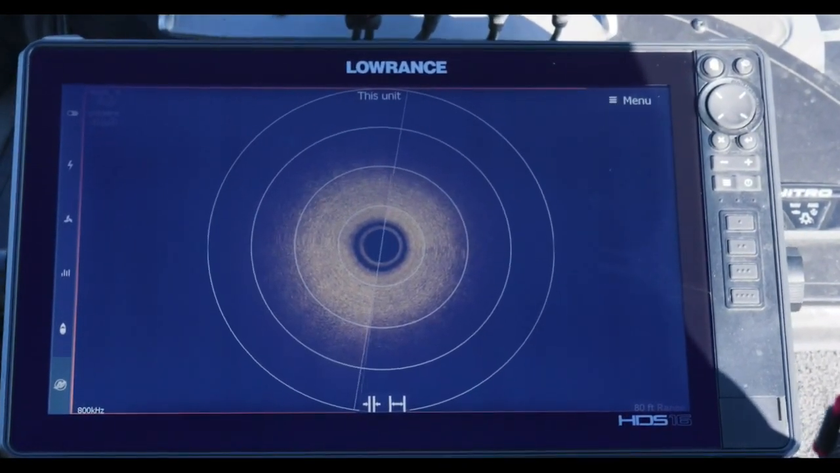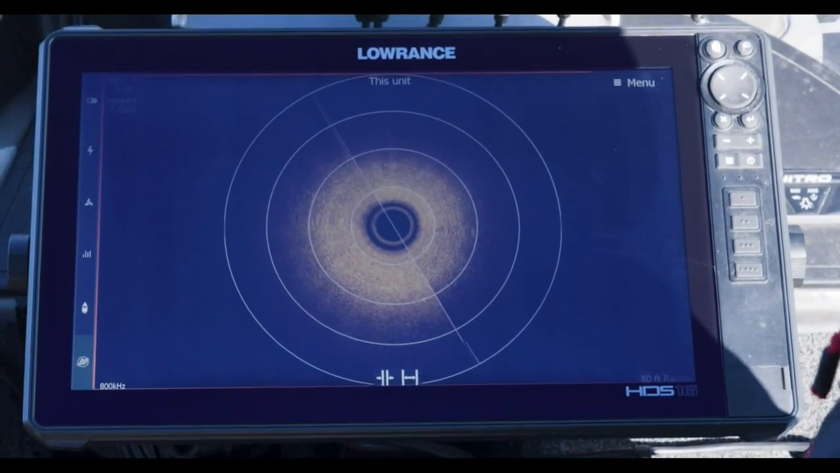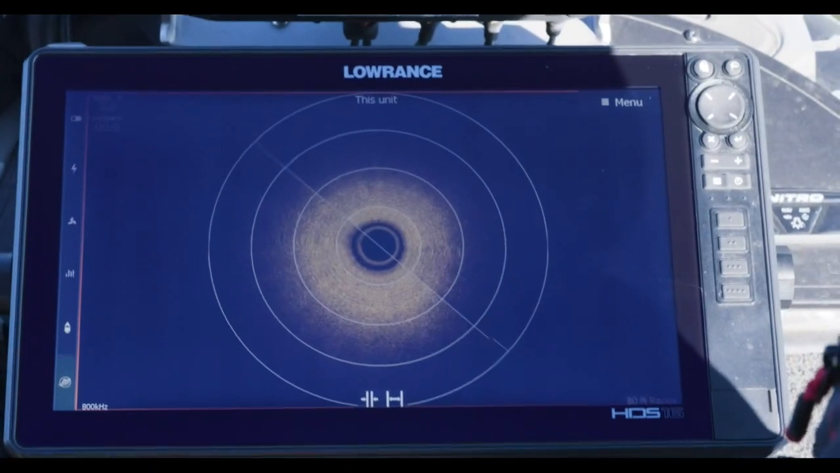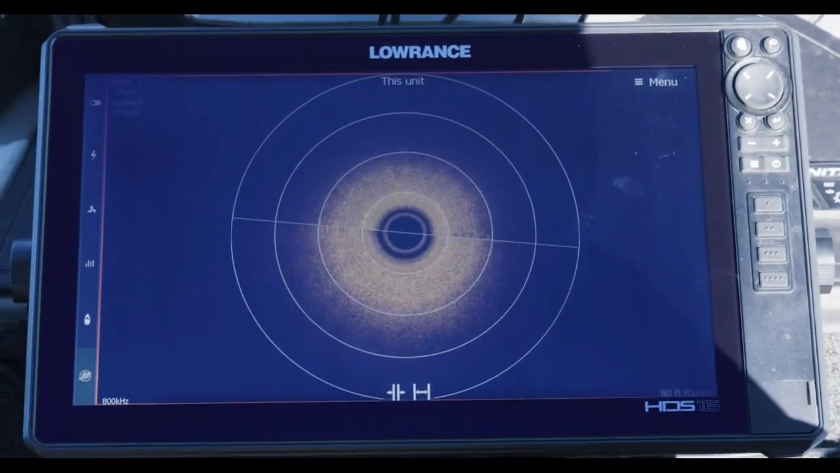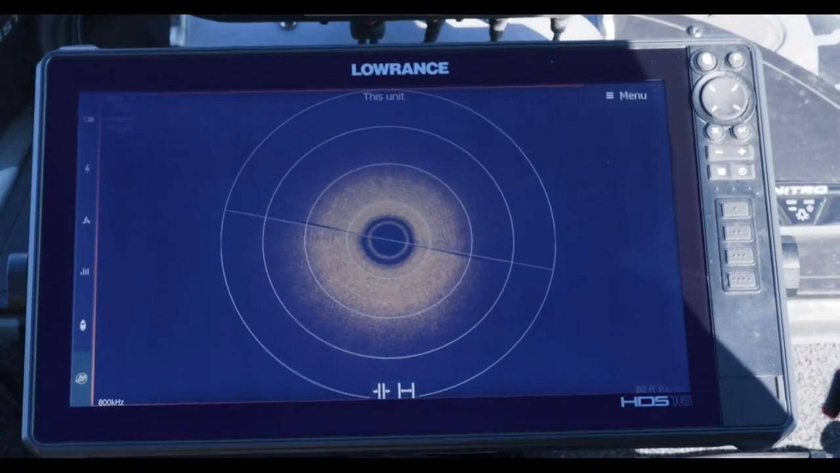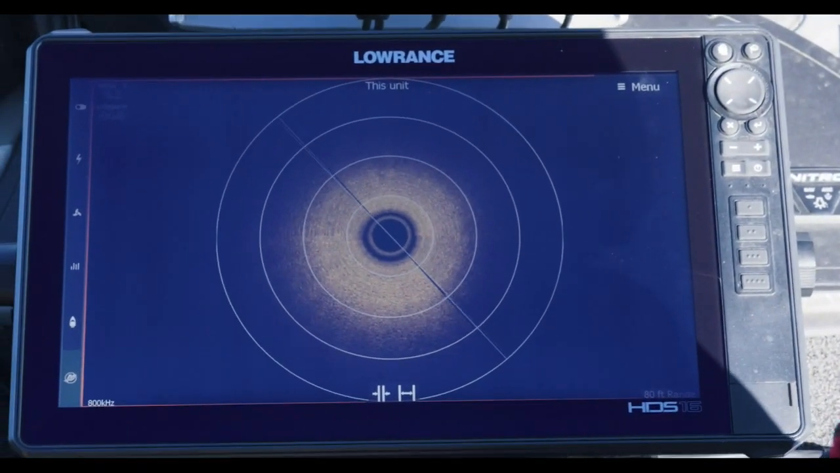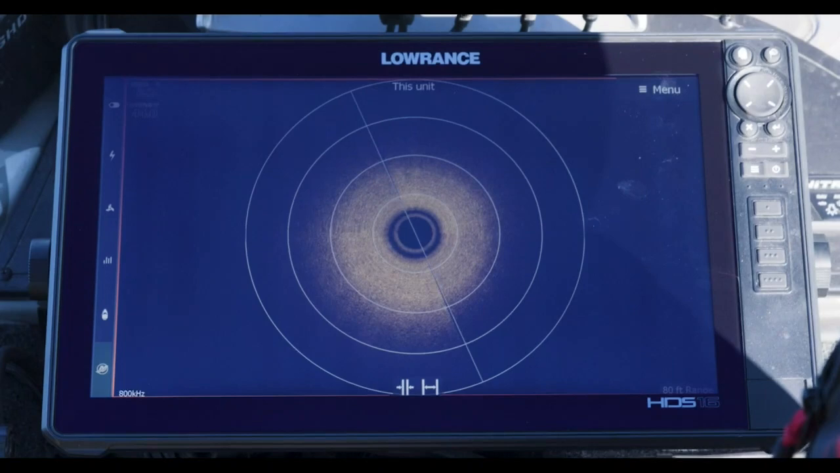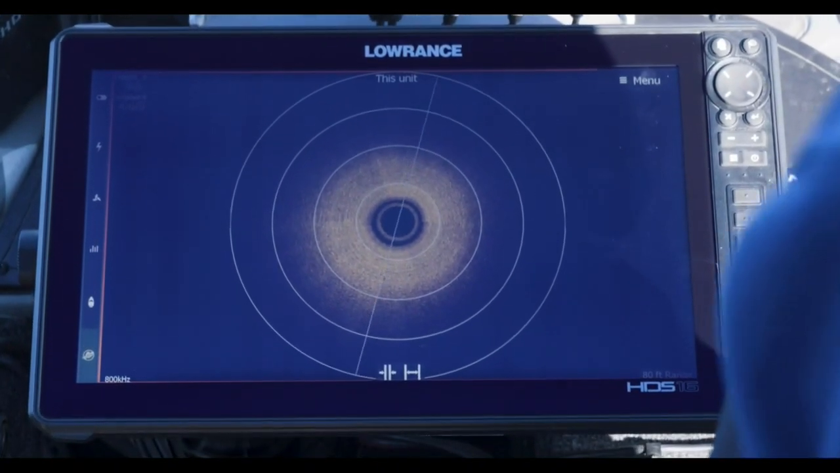That's the awesome thing with this. One of the questions we have had is, how do I know if I see a fish on it? And I'm like, well, if you're used to seeing fish on your side scan, it's the same thing. It's going to be the same thing here. Great point. If you see a spot on the screen that's about this size, and you think that one's probably about a 3 or 4 pounder, it's going to be the exact same on your 360.